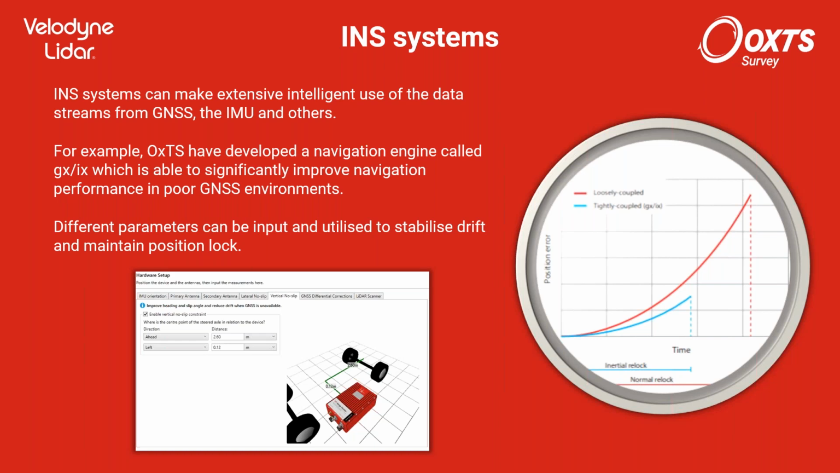Or you're able to put in different parameters. So this here is a screenshot from a software where you can input the distance of the INS to axes on the vehicle, and that is able to really help the navigation engine to reject IMU random walks that are not in keeping with what it would expect.